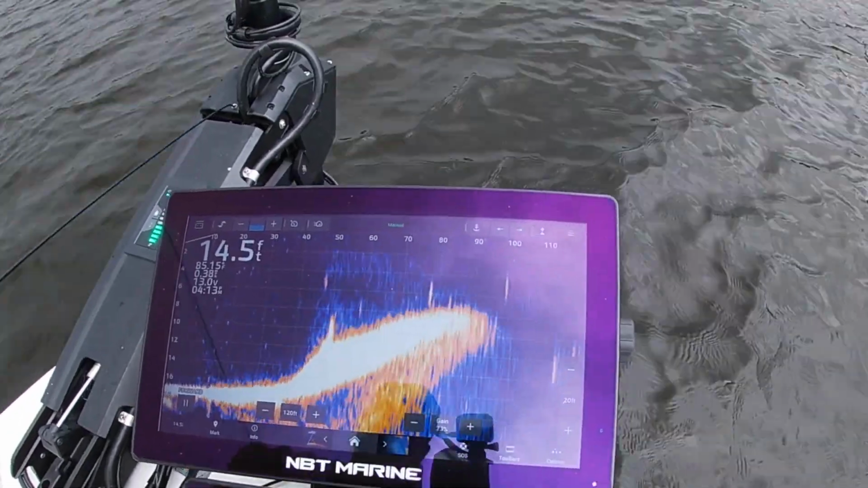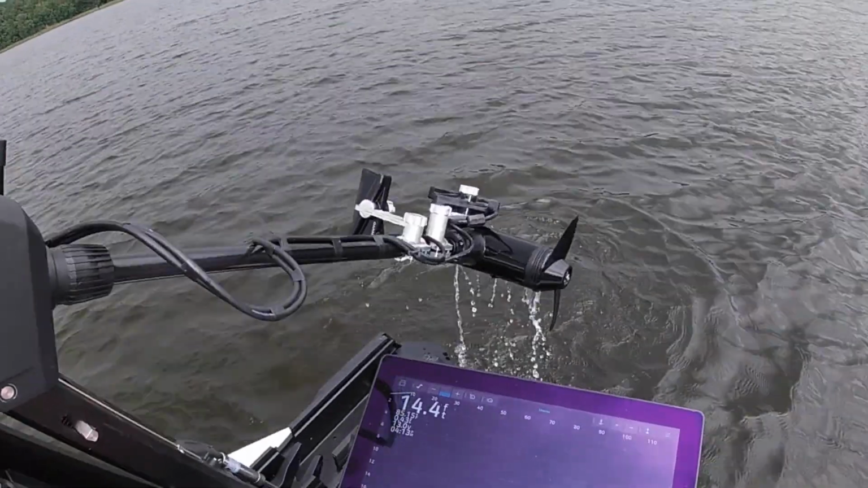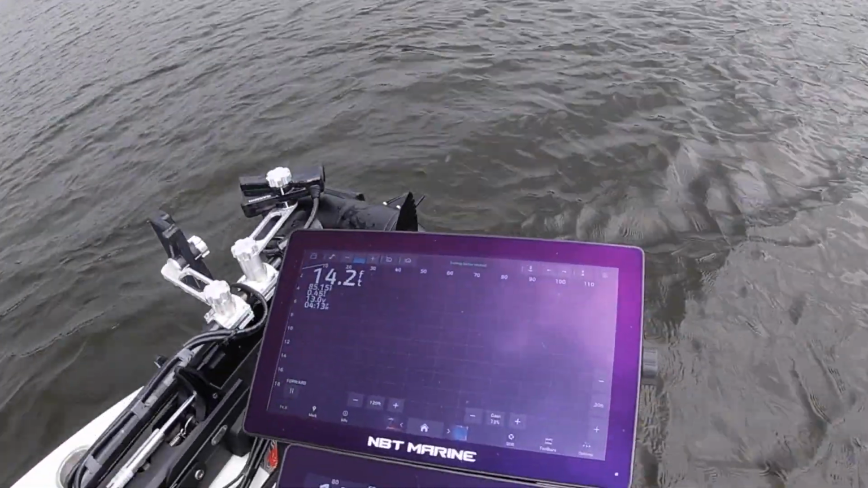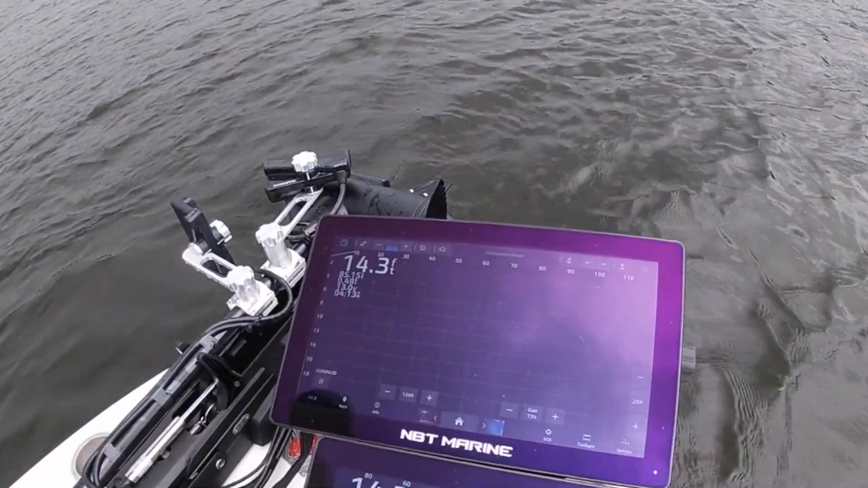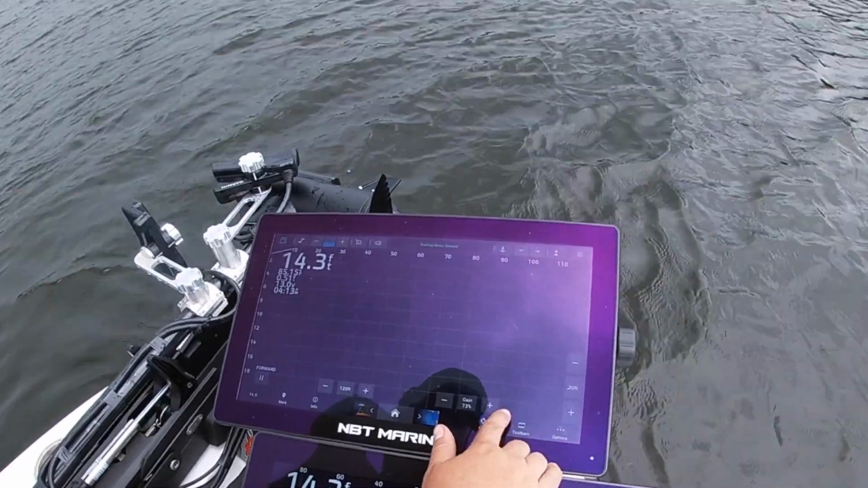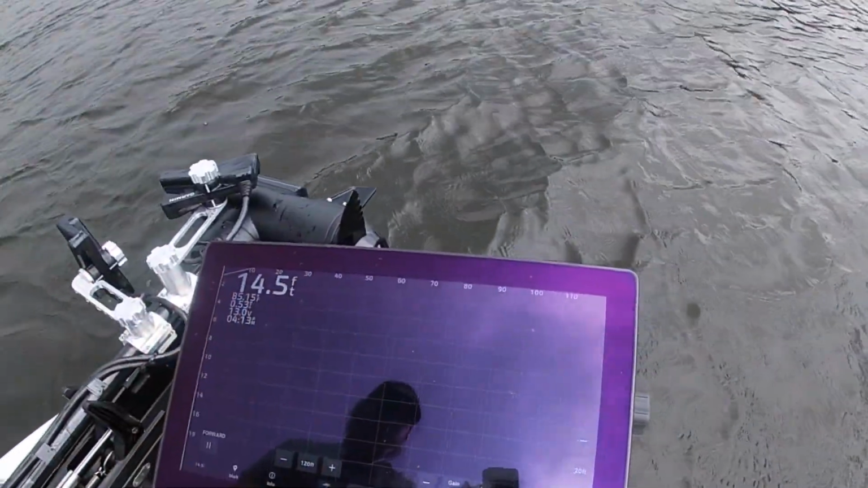Hit back, and then now we're stowing to the right side. So real quick little deal there, if you ever change up your setup on how you got your transducers mounted, and if you want to take that toolbar back off, just come right back here to toolbars and just hit remove. And now she's going back to full screen live scope.